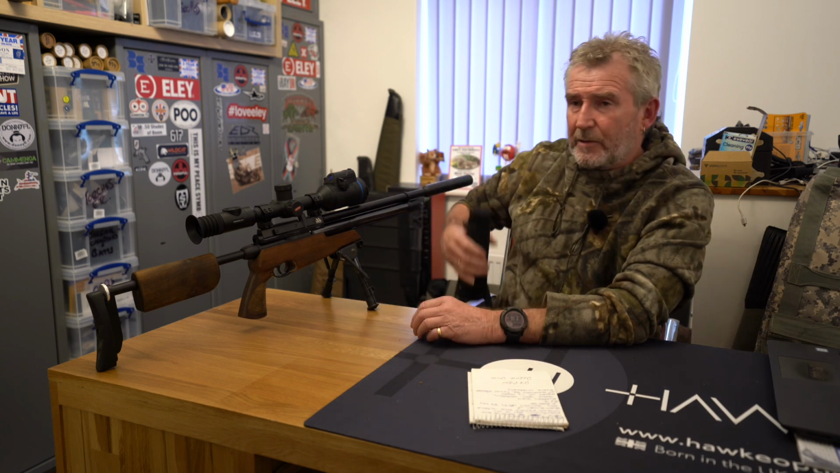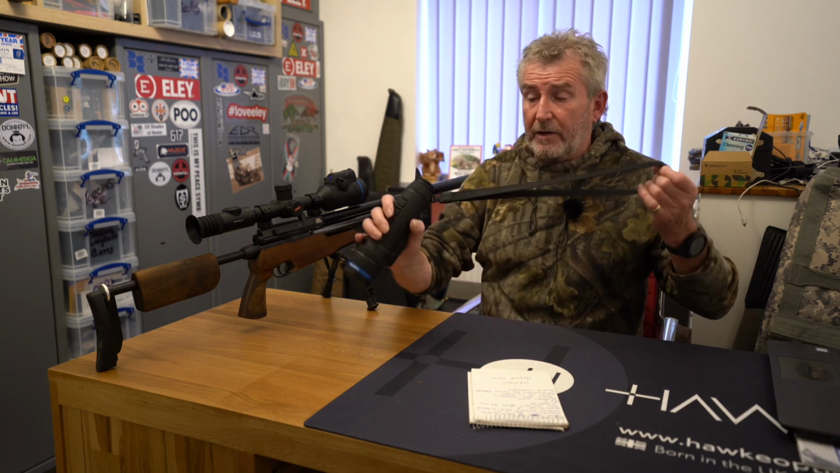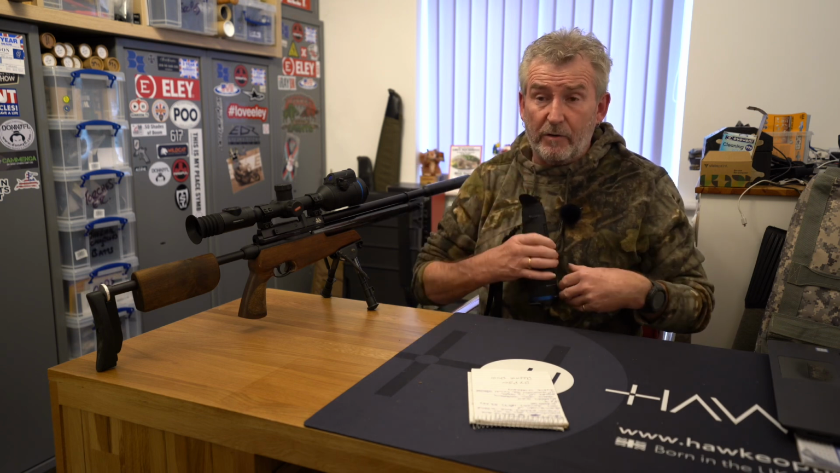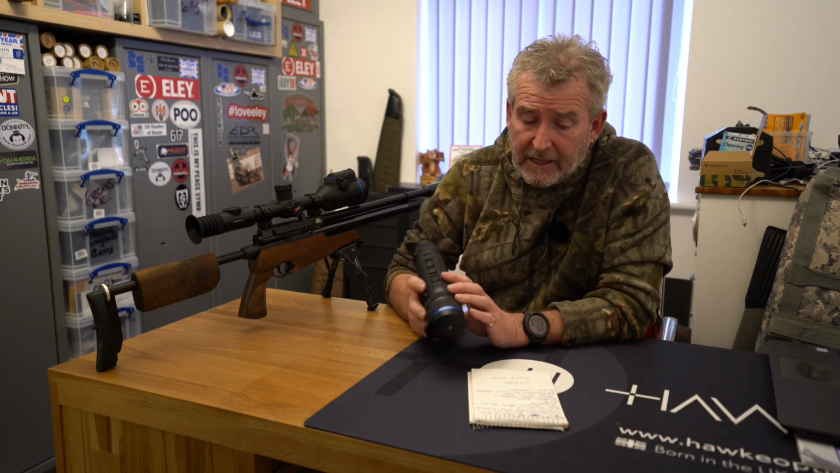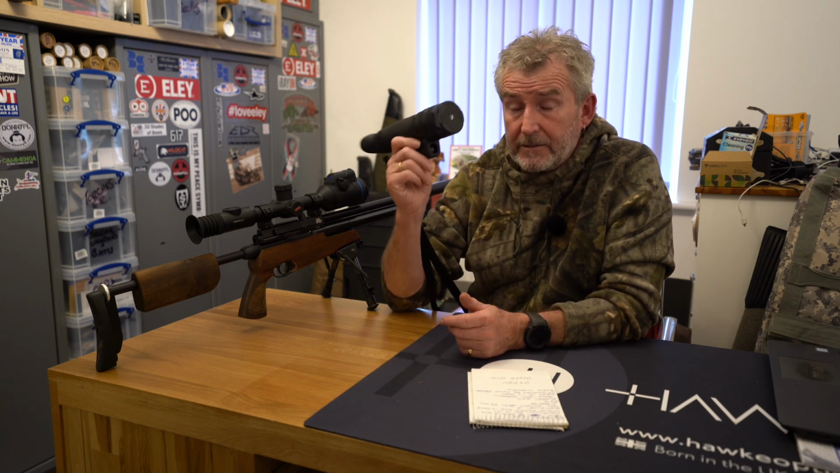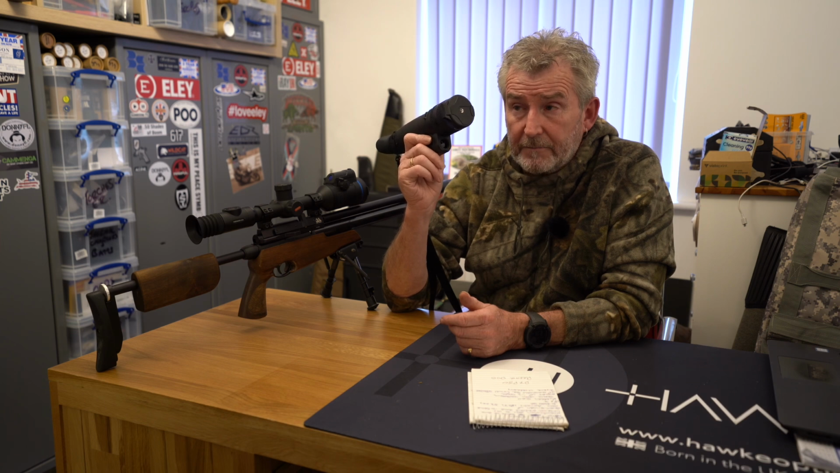A little bit too big to get in my pocket, but what I've done with this one, I've attached a lanyard so I can have it around my neck, and I can let go of it and get onto the gun quite easily. Like I said, it's upgradable for various updates that are coming, and get this, a 3-year warranty.